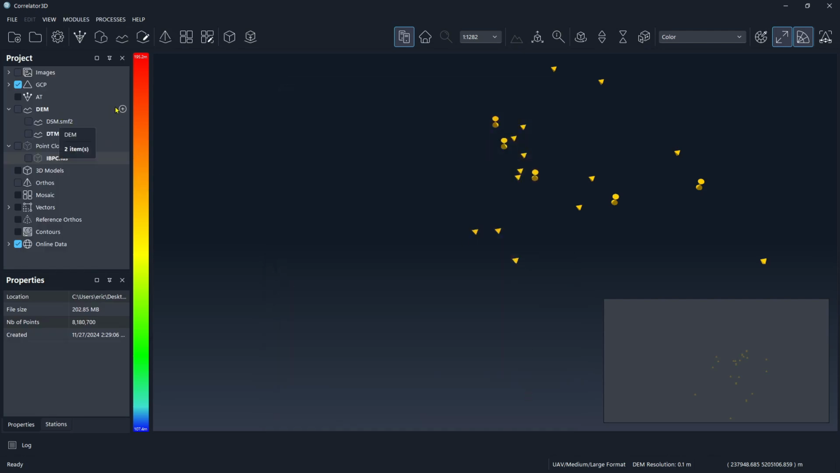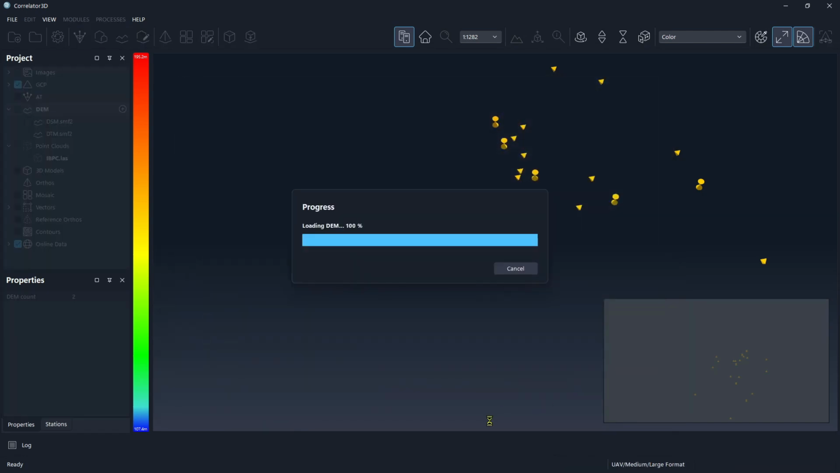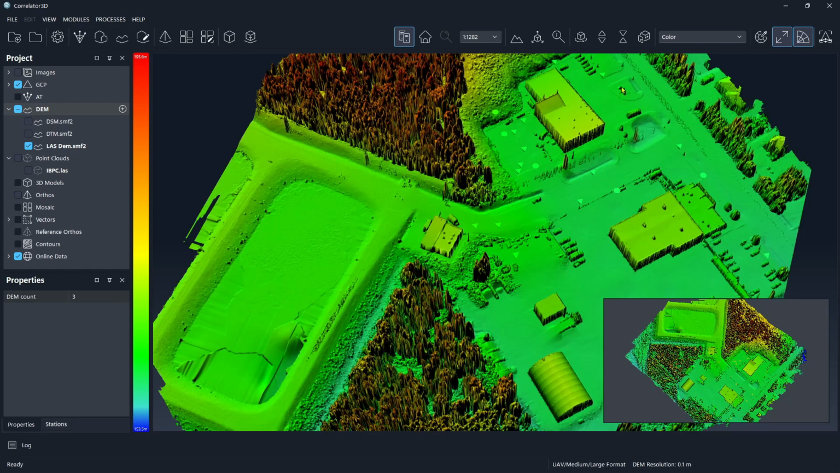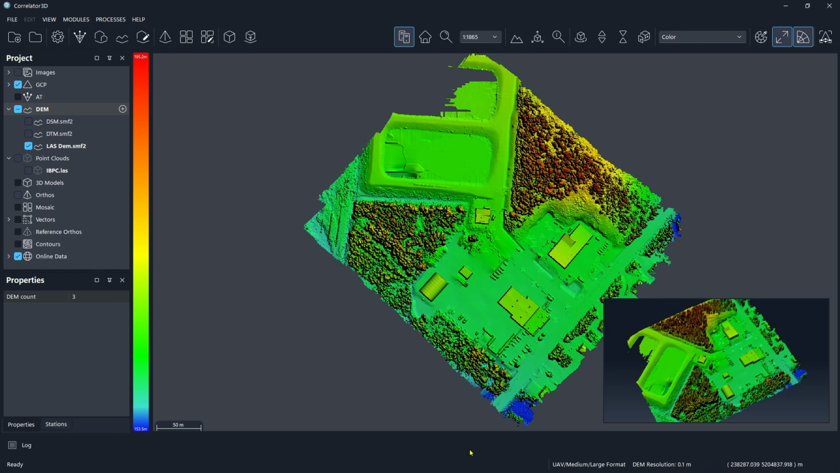Let's load the Lidar surface. And it's right here, LASDEM. And you can see it looks pretty much the same as the surface from Correlator 3D. There's a little bit of missing data here. That's okay. It's just what that LiDAR unit captured. Over water, you're going to see stuff like that.